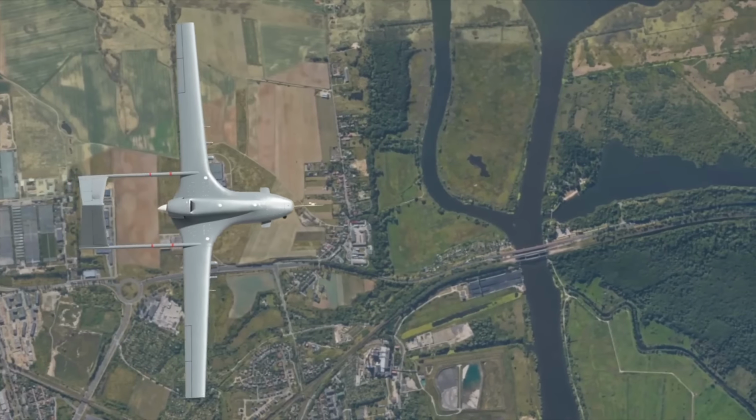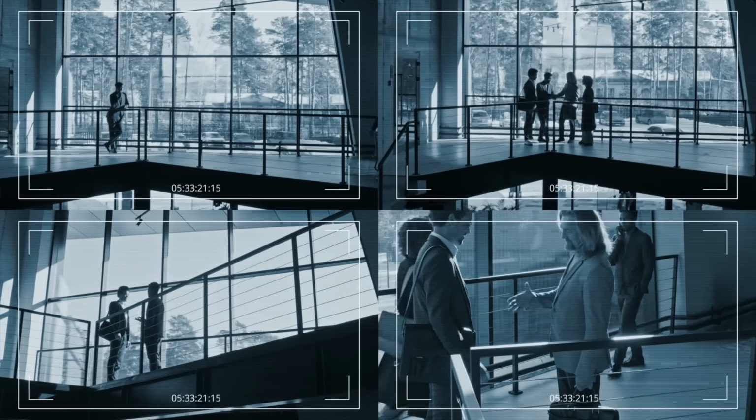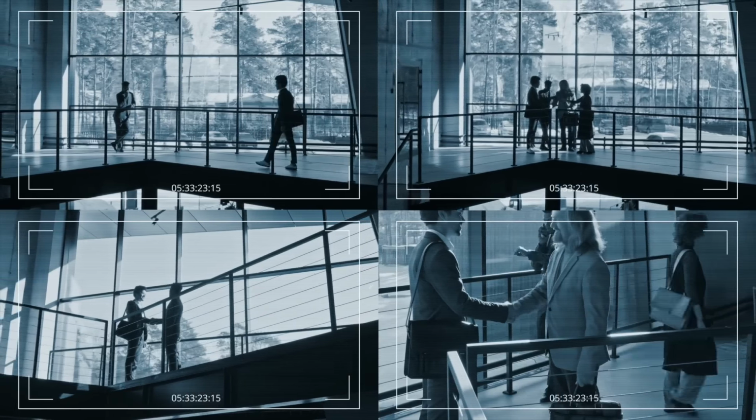And it's not just about collisions. The timing and locations of these sightings raise questions about surveillance and espionage. Are these drones gathering intelligence? Are they testing our response systems?